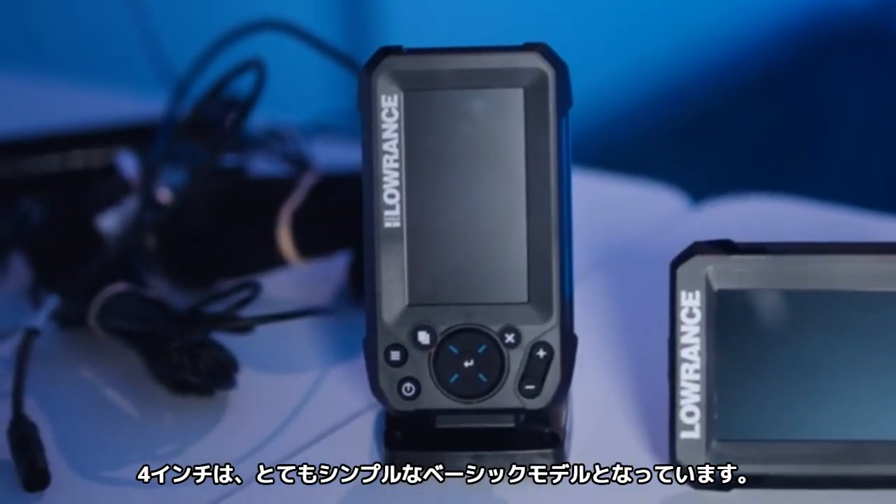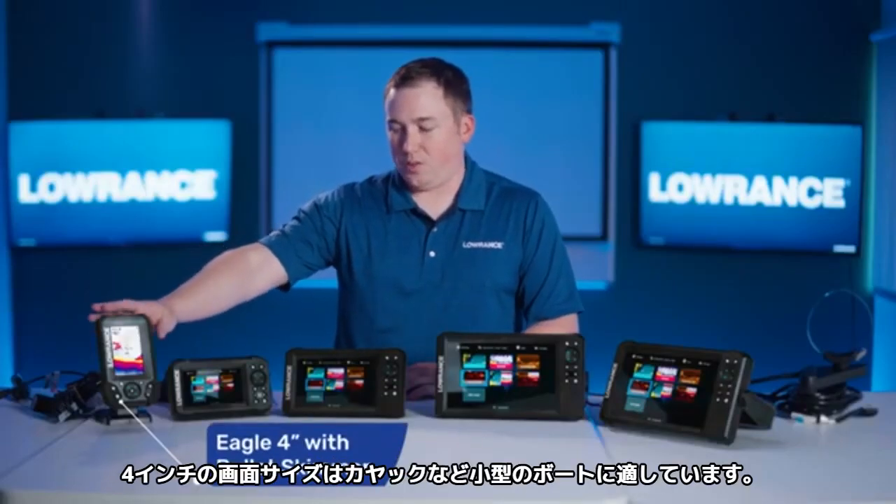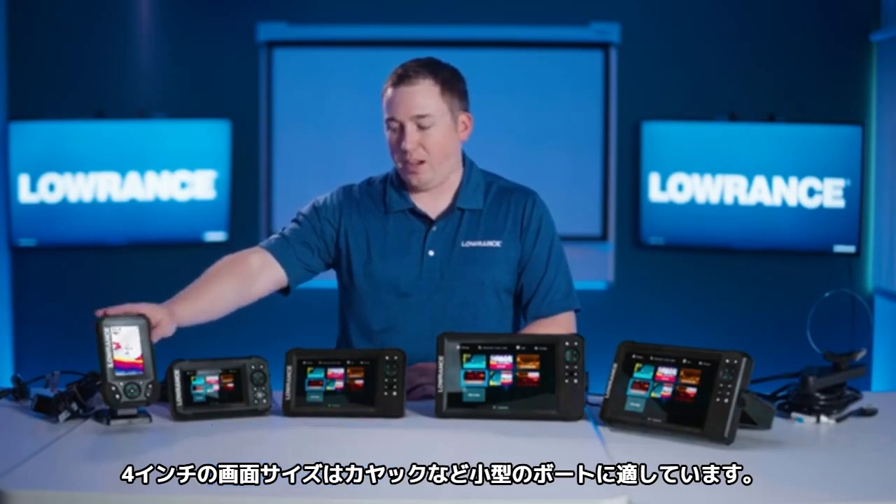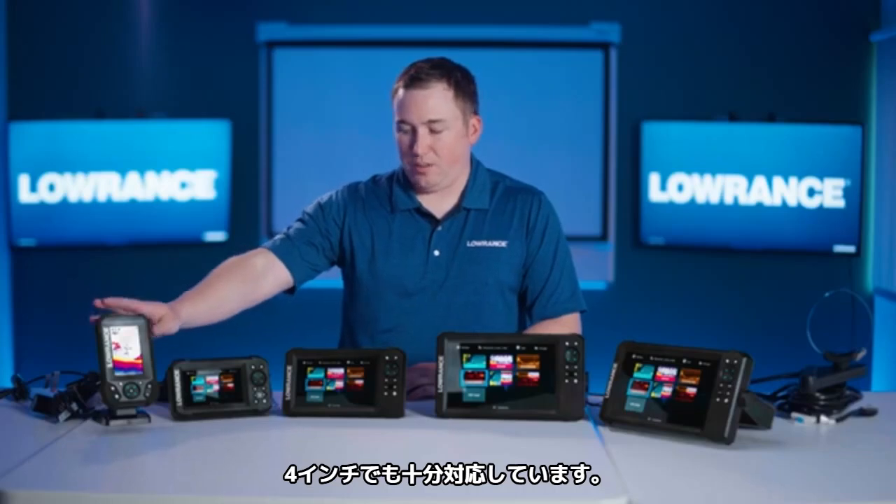So the 4 is very simple, very basic. This is traditional sonar only in a 4-inch screen. So this will be great if you're on a very small kayak, paddle boat, something like that, and you want a fish finder just to show you the depth and water temp, you can get that in the 4.